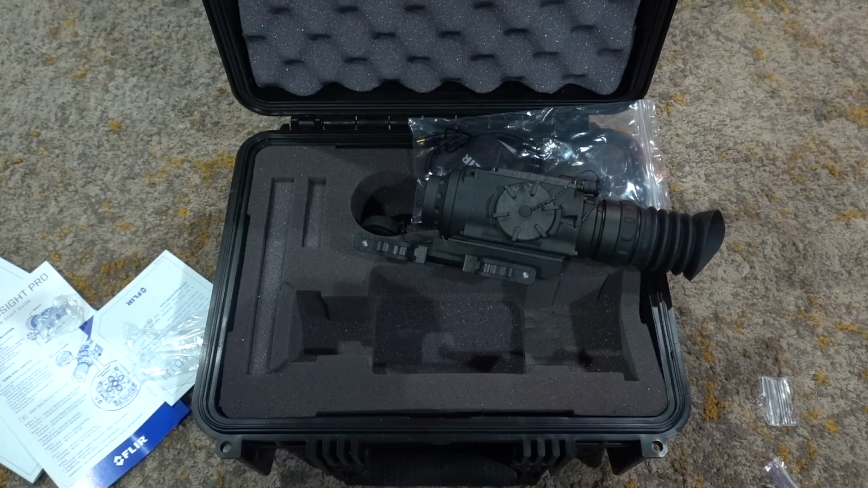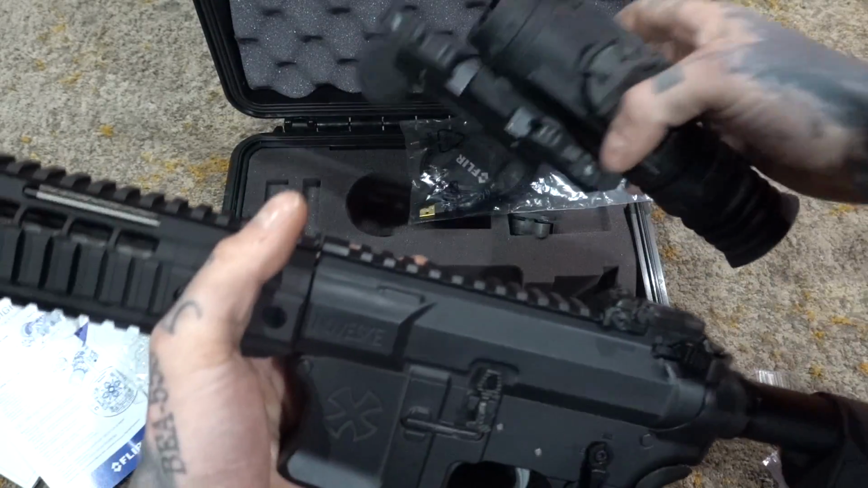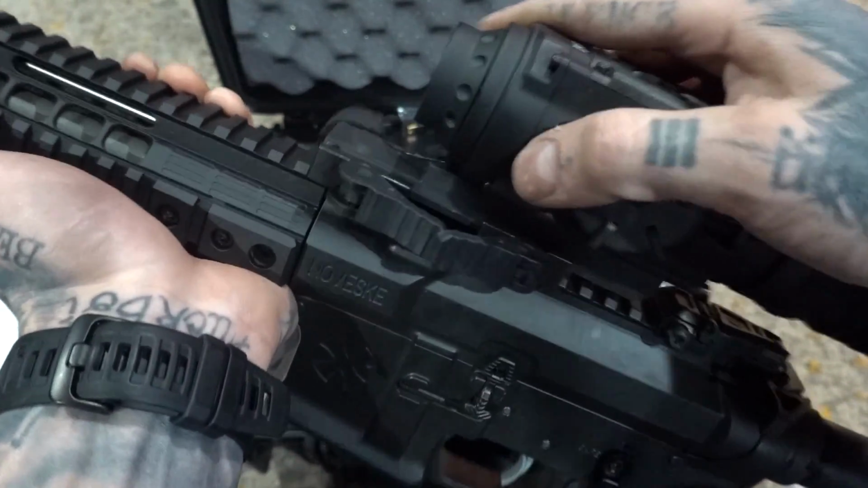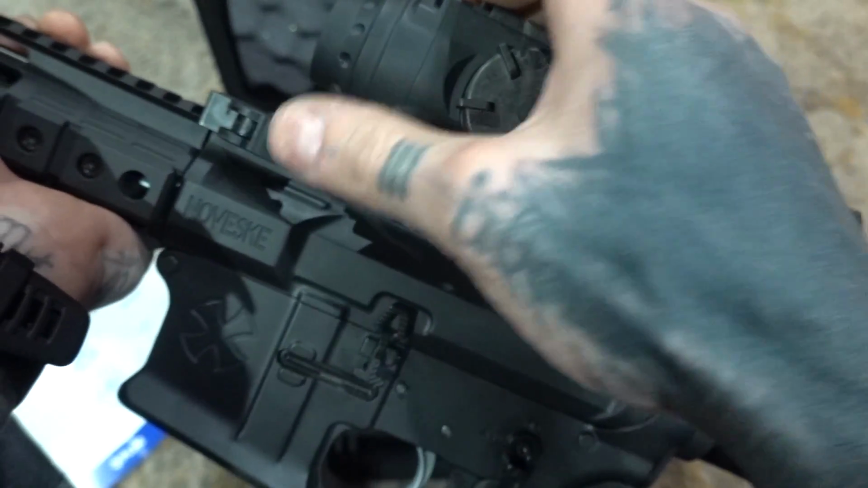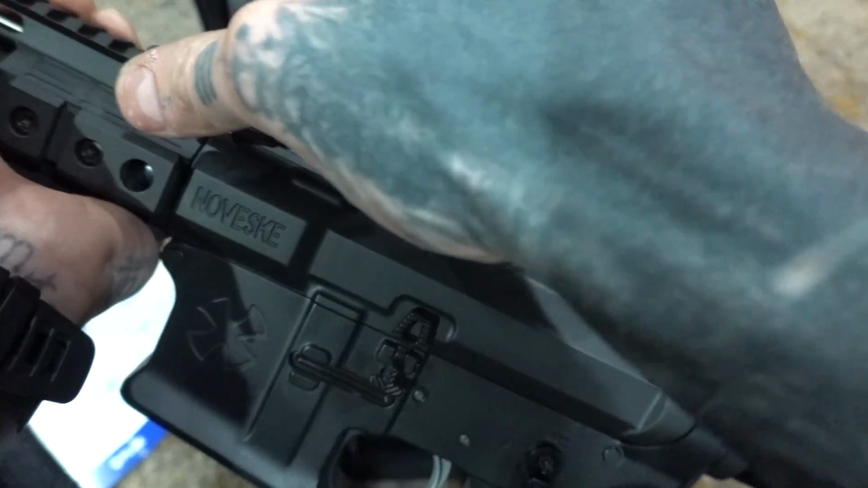Before I do, let me show you what this looks like mounted on a rifle. So here we have the Noveske switch block. So mounting is pretty simple. Just get everything pretty much how you want it. That's about all the further I'm going to be able to go back with that sight there. Click and click.